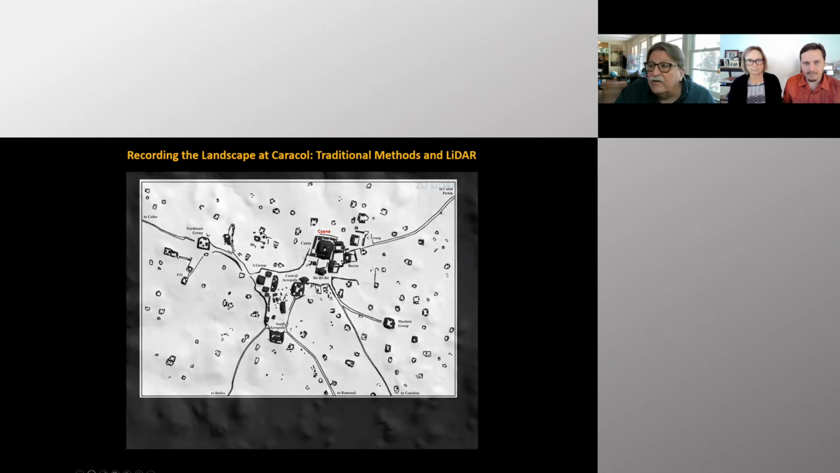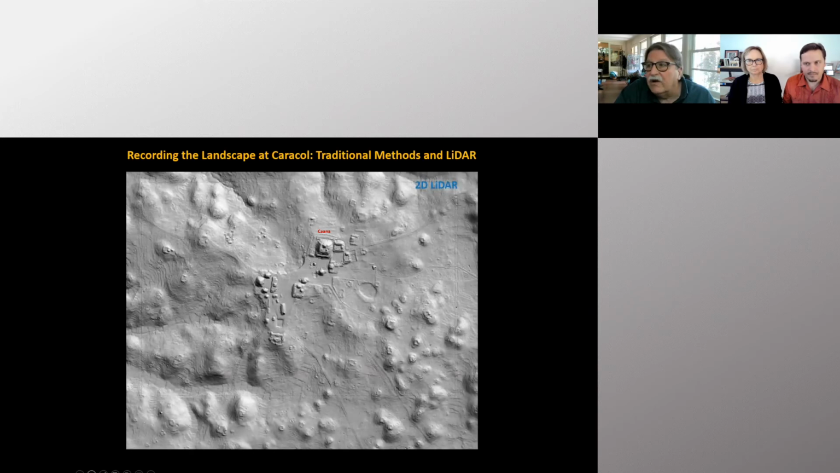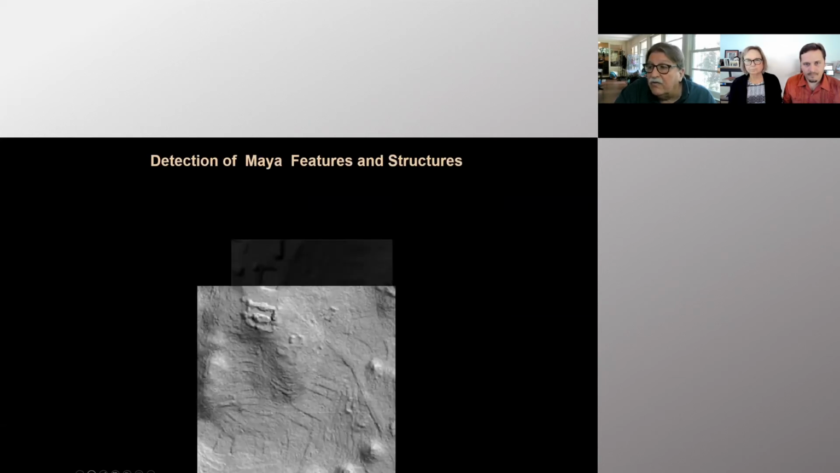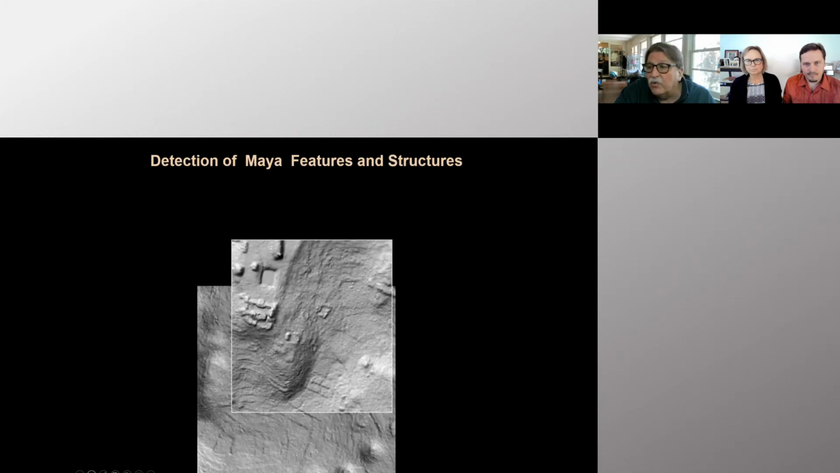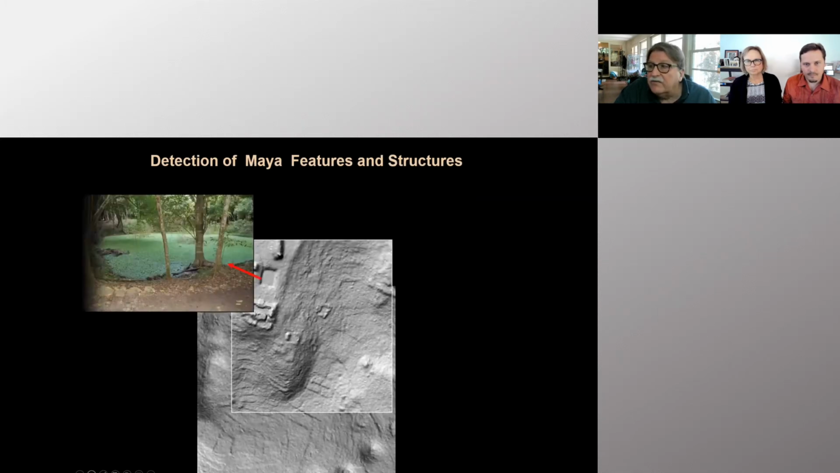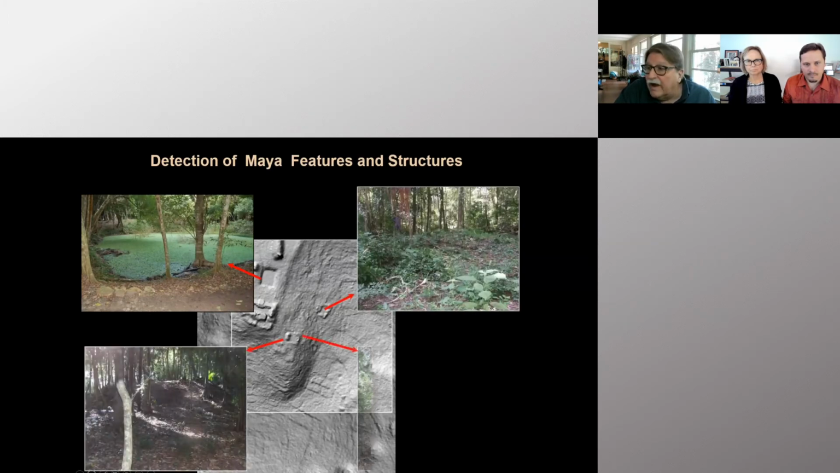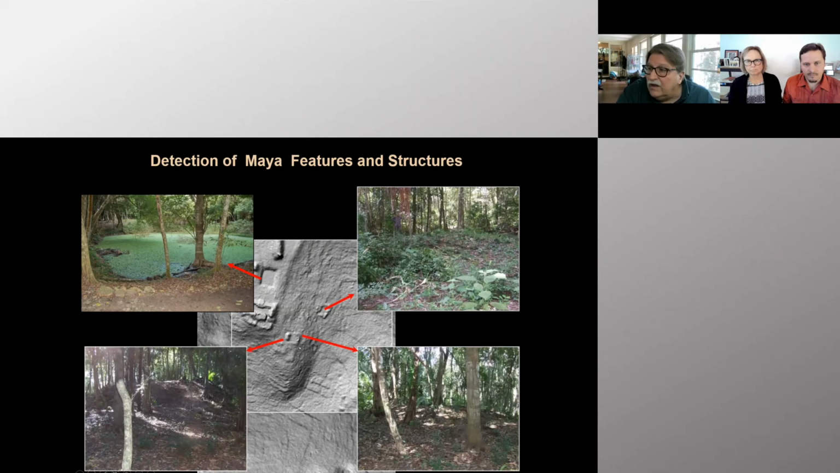One of the other things that LiDAR has changed is how we do Maya maps. Rather than just line drawings of where architecture is, we can now actually see how these structures fit onto the landscape. We can see the topography. We can see other features such as terraces that we tend not to map. LiDAR also gives us great detail. Remember, these are all points. Change the lighting, you see different things, but it allows us to interpret features that are on the ground: structures, groups, and even small collapsed tombs, such as the one we see there.